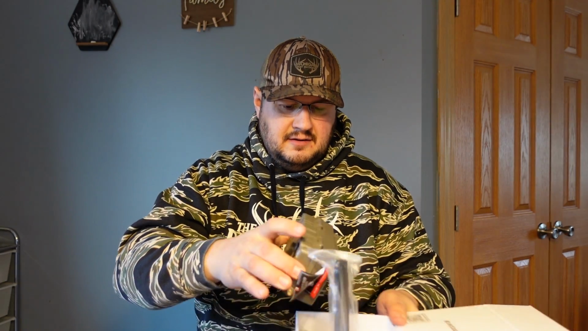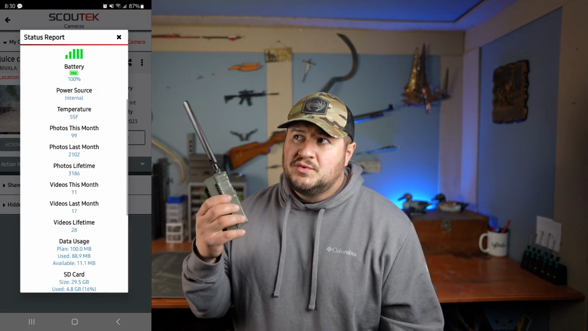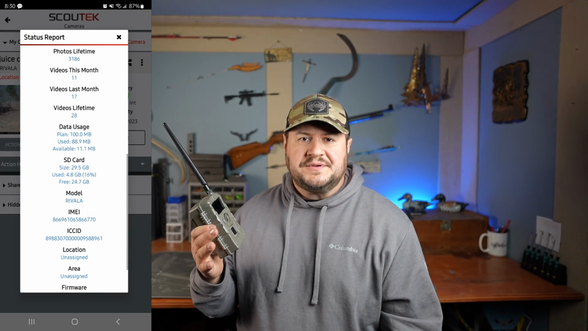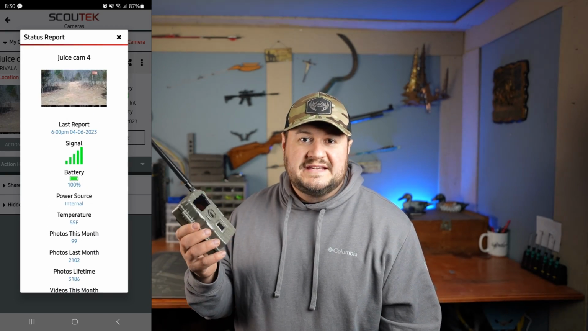This camera has been a really good camera. Getting it set up, I thought the setup took a little bit longer than other cameras, but overall I think it went pretty well. Once I put it out there and put some corn and feed down, it took a lot of photos. I have over 3,000 photos just since the end of February, 28 videos, and I had it on a 32 gig card, and it used 16% of the card. So over 3,200 images, only 16% of the card.